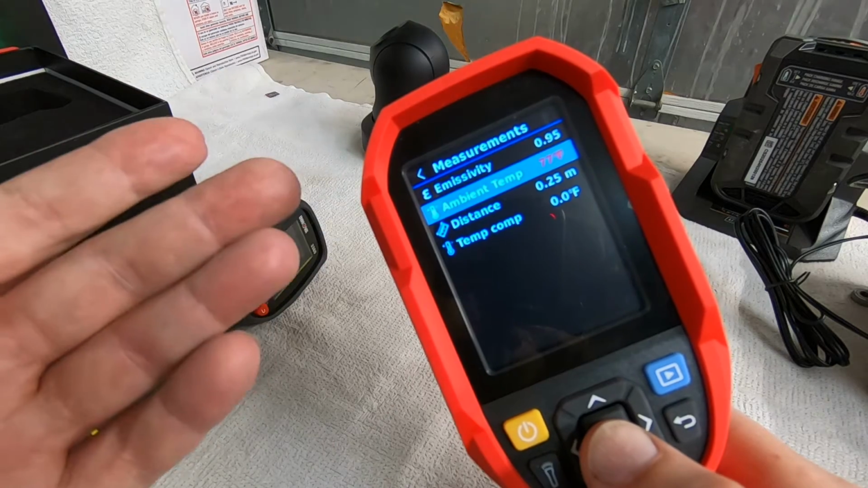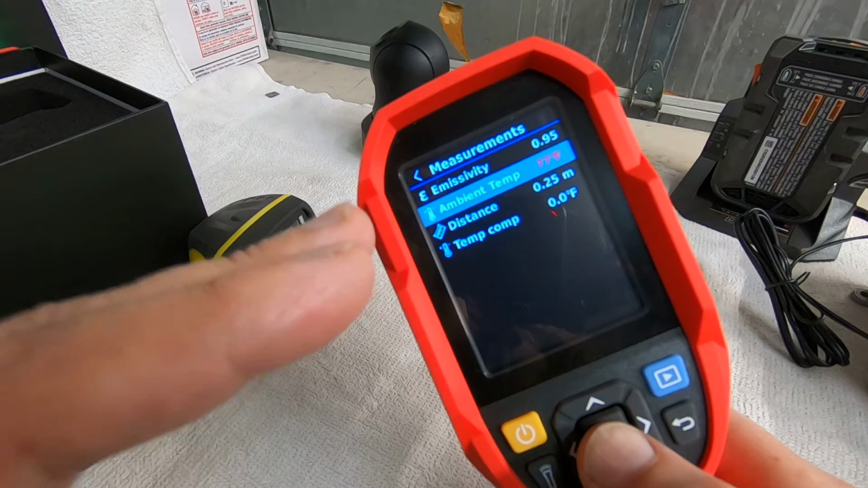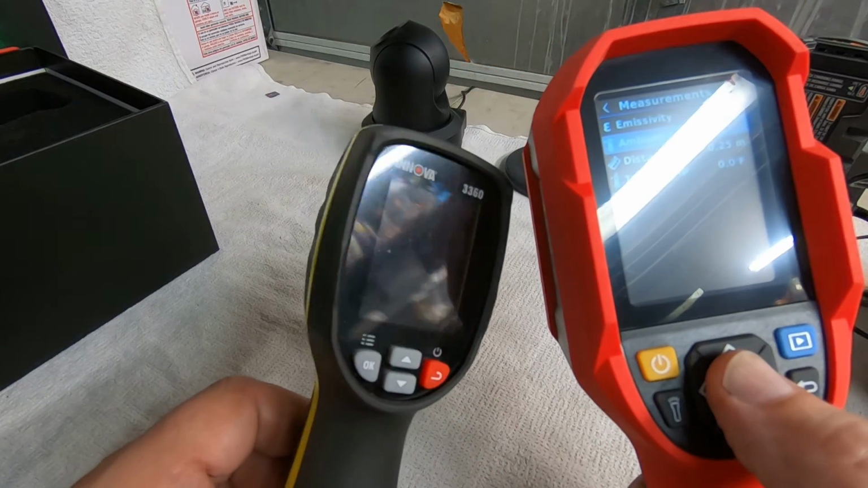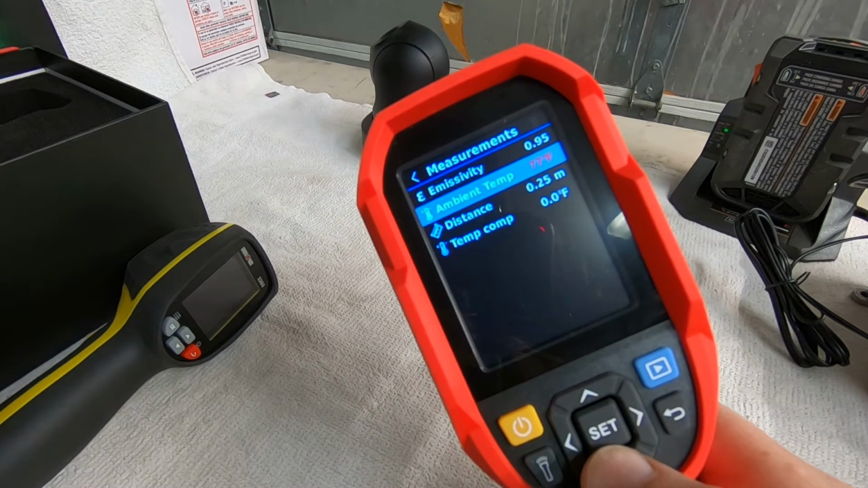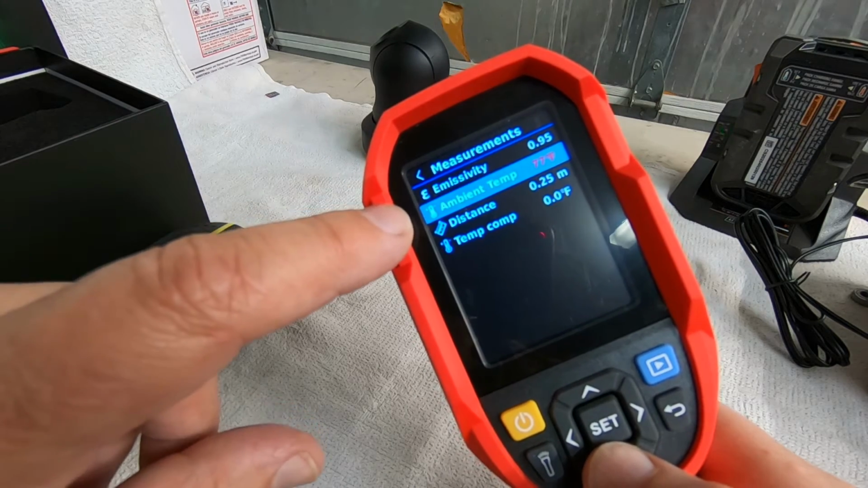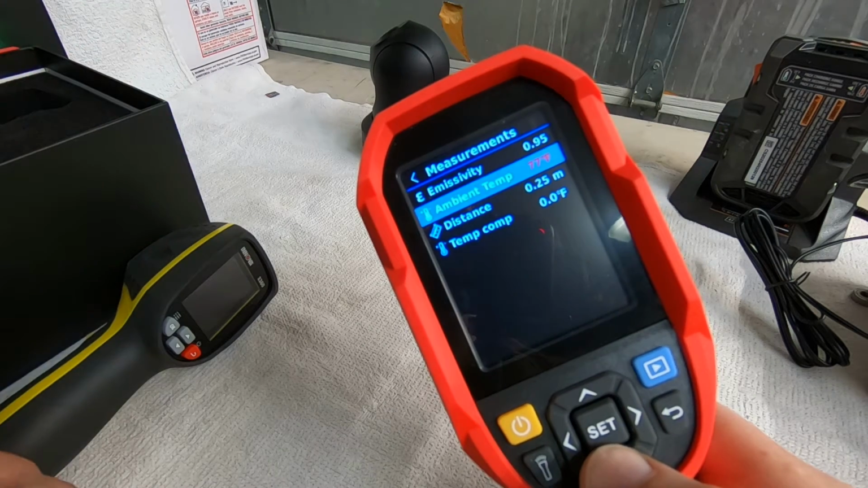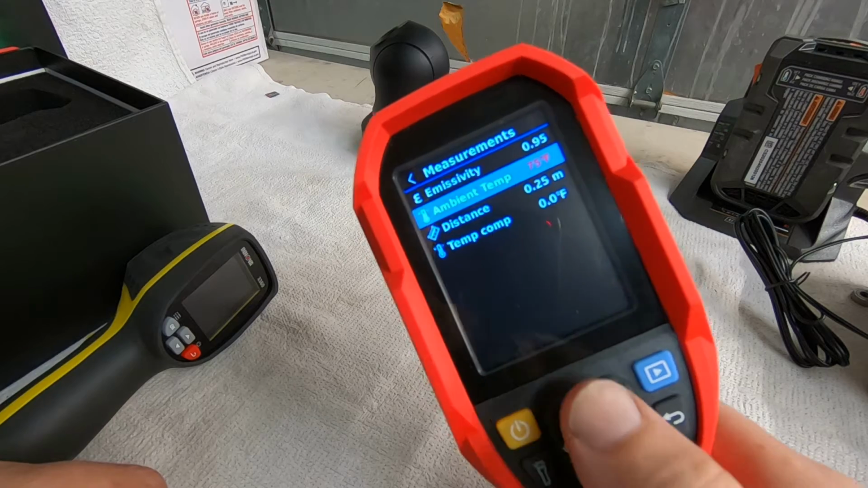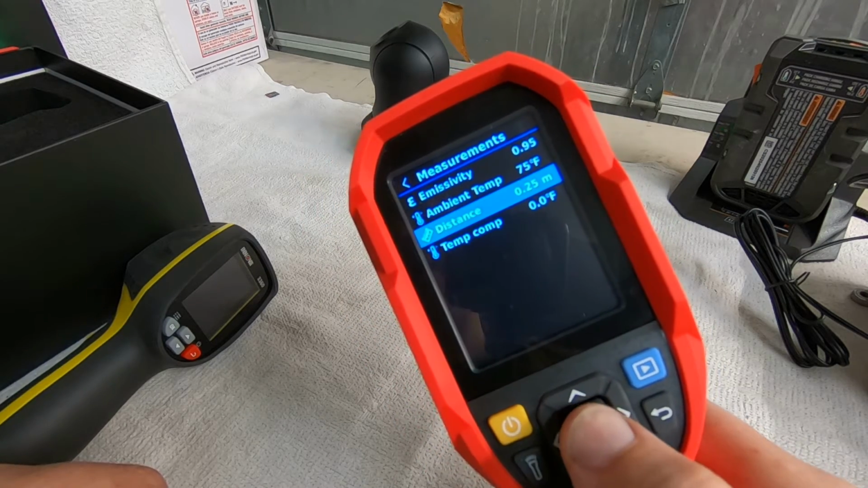Yeah, I don't know why you would set the ambient temp. But I'm sure there's a reason for it. I just don't know what it is. I cannot set the ambient temp on the Innova. That's where I was saying earlier, it'd be nice if the instruction manual would explain why and when you may want to set the ambient temp to an actual ambient temp setting. And since that's not important to me, 75 is fine.